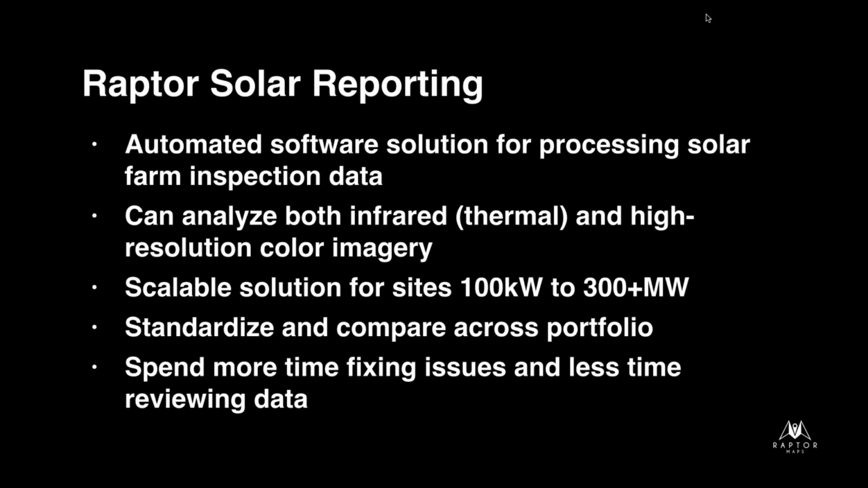Now, the really cool thing about the use of drones, especially over the past few years, is we've done some of the largest utility scale sites in the U.S. and abroad, but we've also done a lot of smaller sites, what we call commercial and industrial or non-residential. And that's because there are a lot of people out there flying drones in every corner of the world, and that makes it a lot easier for solar companies to find someone to actually go out and collect data on these smaller sites.